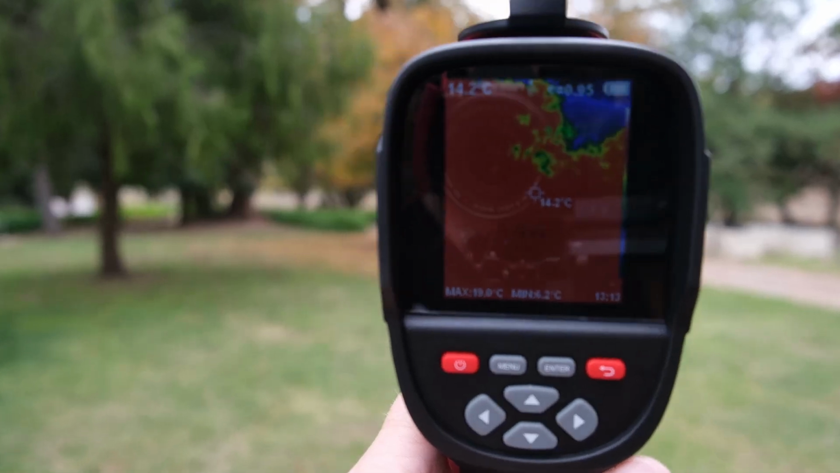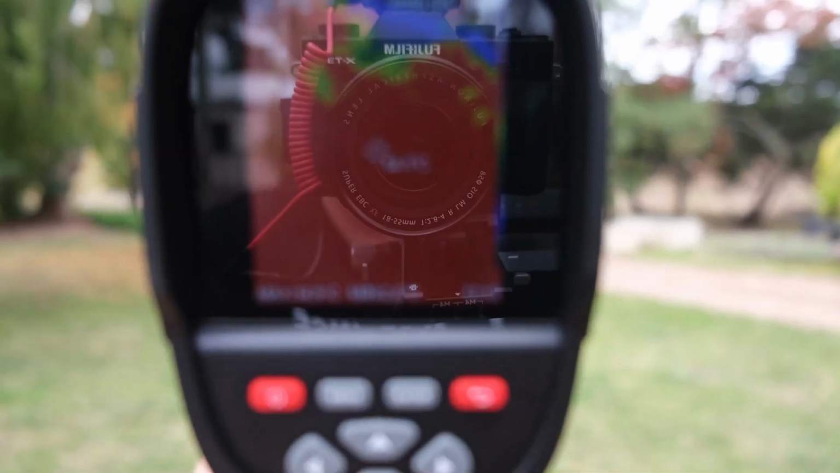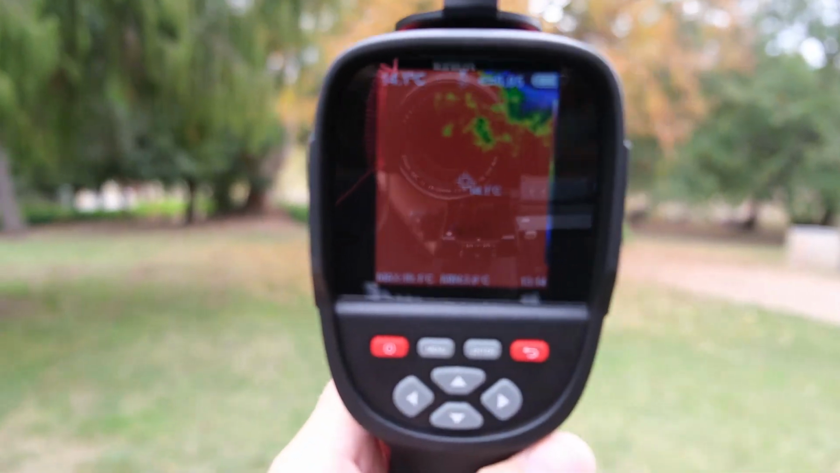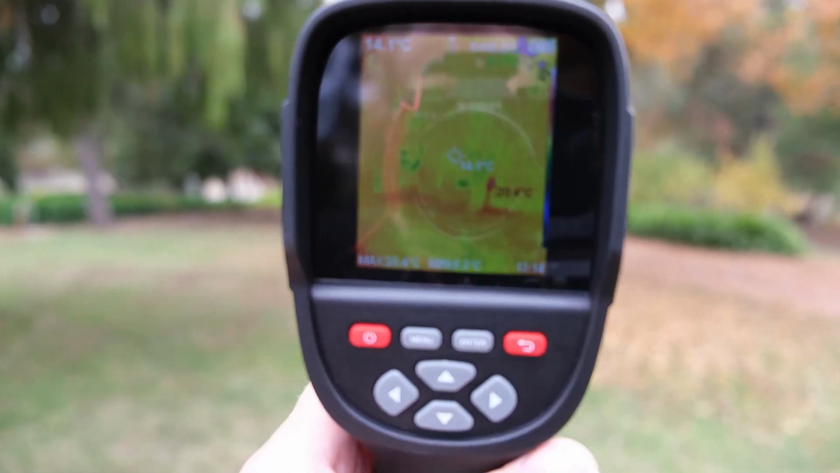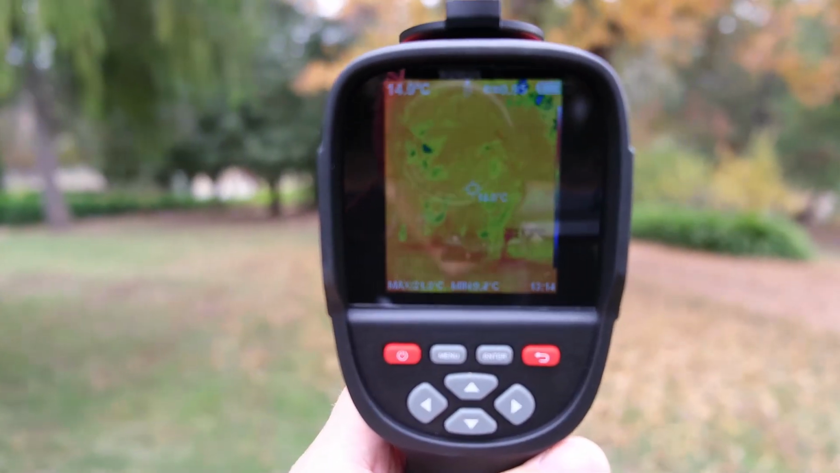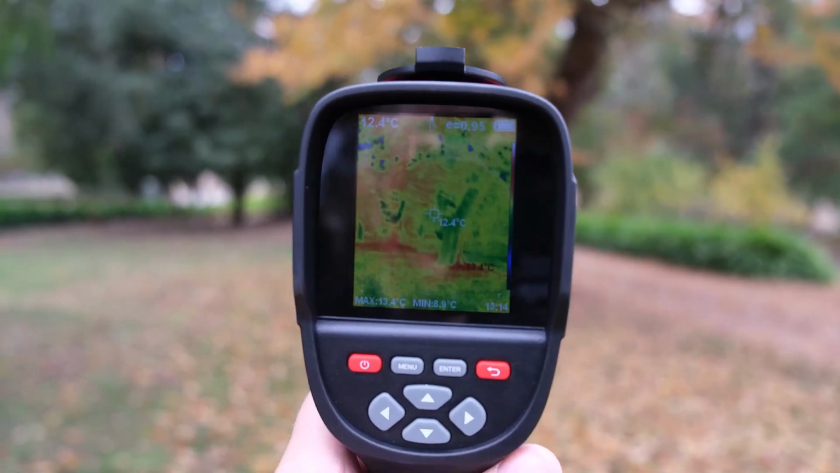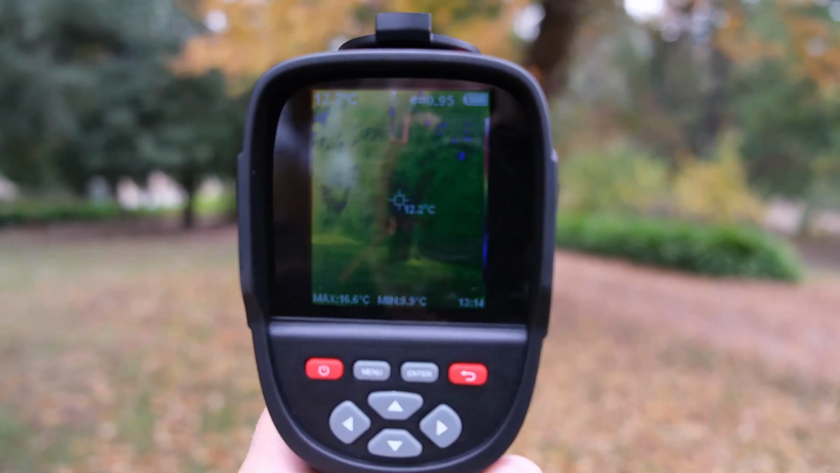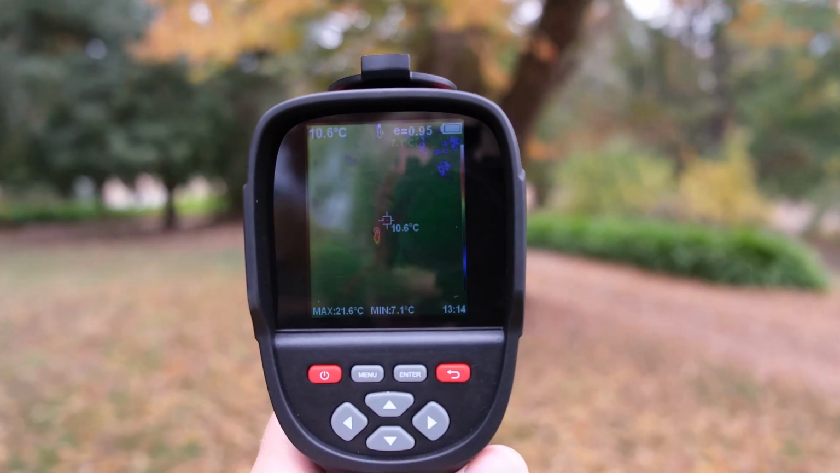So can I find anyone out here in the front yard? And yes, it's glary, I apologize. But as I go down here, you can see it changes color as it gets closer to things. So now you can sort of see the tree a bit more, but oh, see there, instantly. Oh, it's showing.